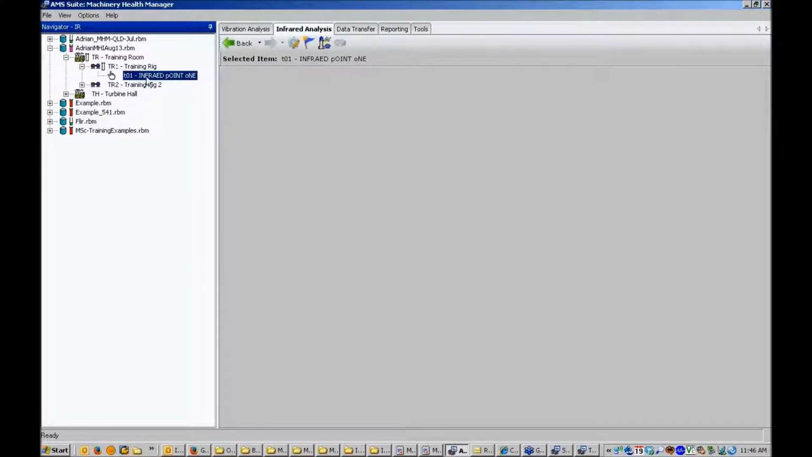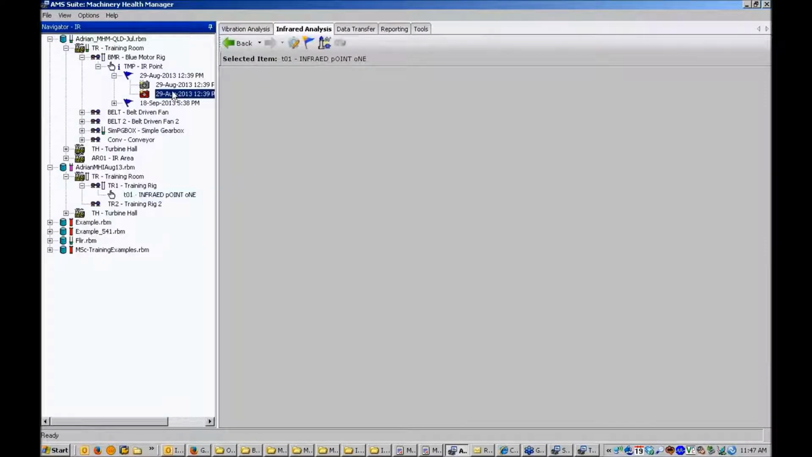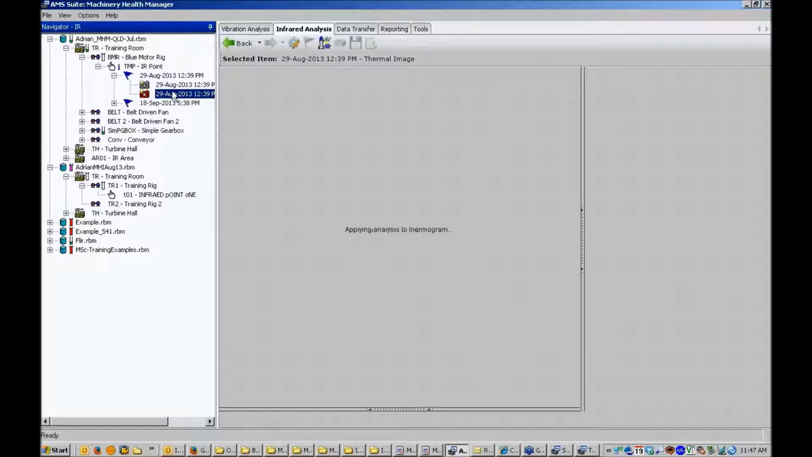So if I choose the... sorry, where am I? Where's my fault gone? I'll just choose a different database for a second here. So here I've got an infrared image, and I'll go to the infrared event level.